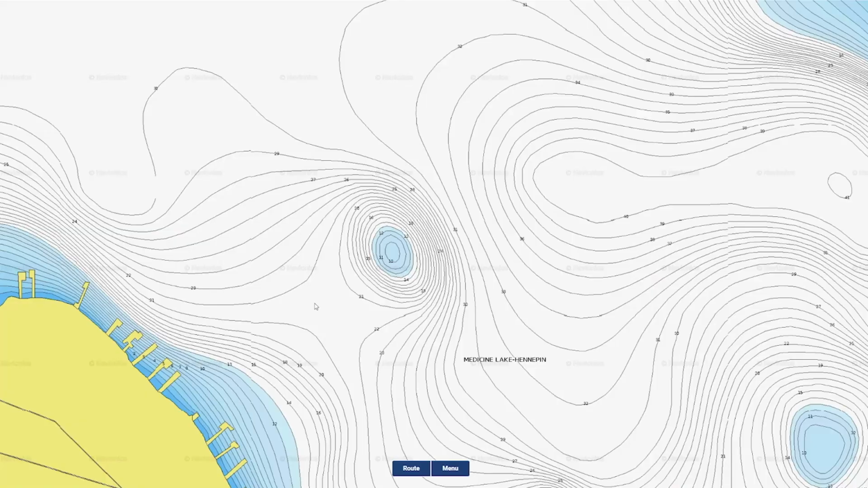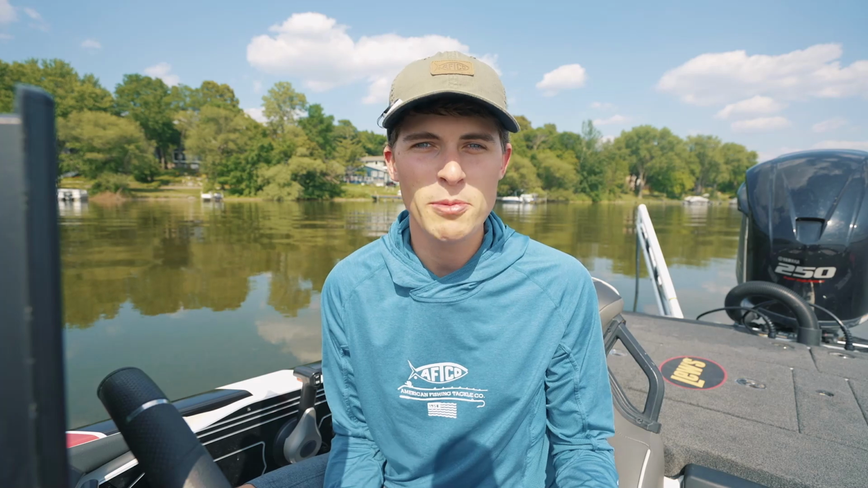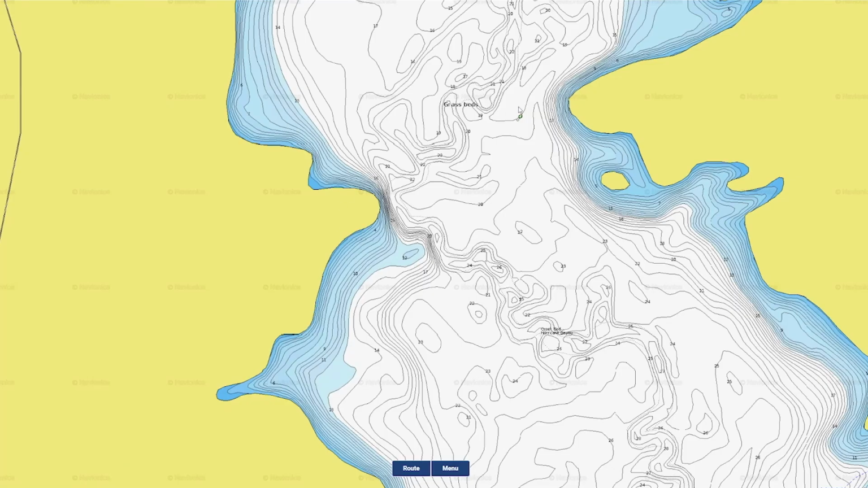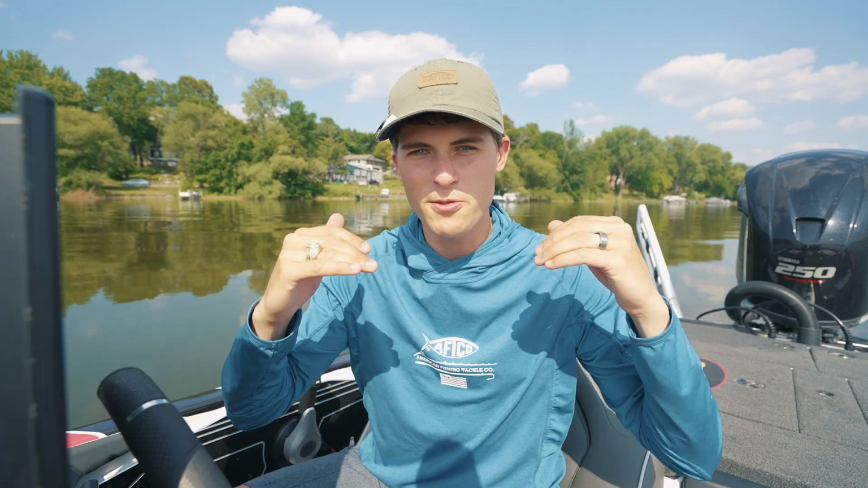I could be looking for a hump in the middle of the lake, which is basically just a big round circular area where on all sides it kind of forms a little hill underneath the water. That's called a hump. I could be looking for really steep drop-offs, and the way that you find that is by looking at contour lines that are squished together from shallow to deep. That means the underwater contours drop off very, very quickly, and fish love to sit on those steep contours sometimes.